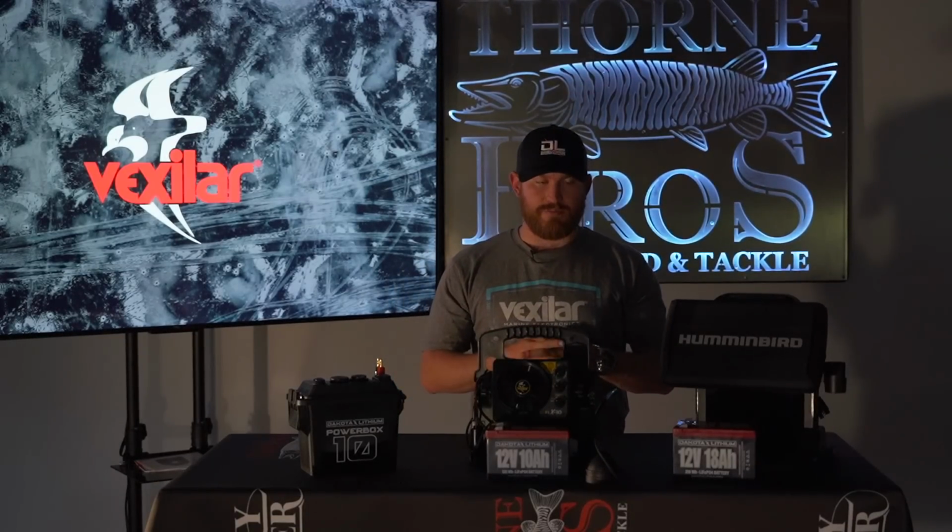So last but not least, make sure that you use all of your tools together so that when you're out on the water breaking down a bite, you can find and catch those fish quicker and more efficiently.